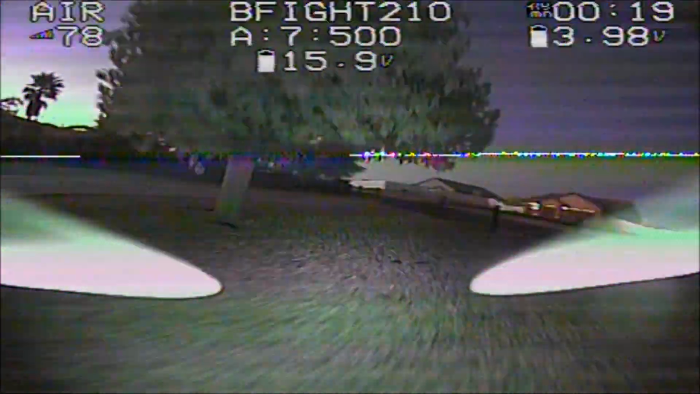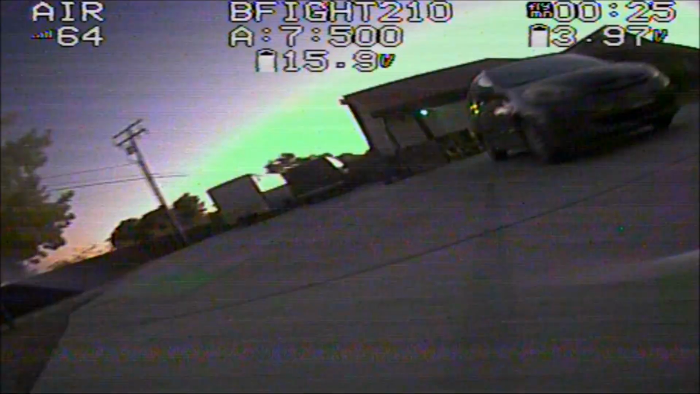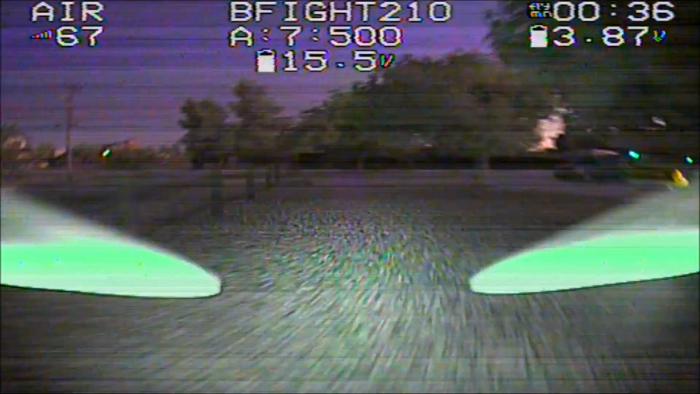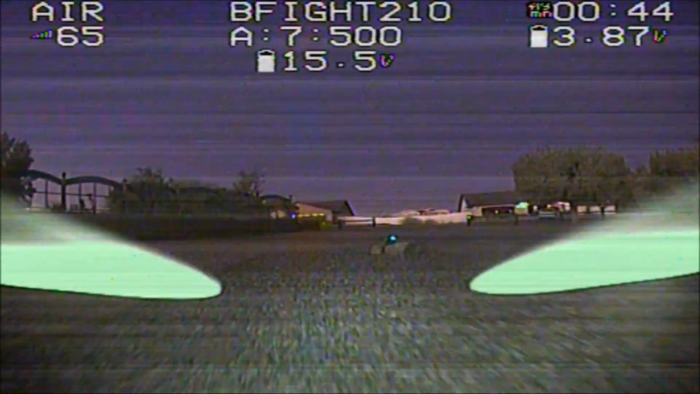Okay, so here is the B-Fly 210 once again at about the same time, but notice it is much better than the Fire Dancer. Although the infrared lights do go on and off, depending on the areas of brightness and darkness, you can still make out the trees as being green and everything else is still somewhat at their natural colors.